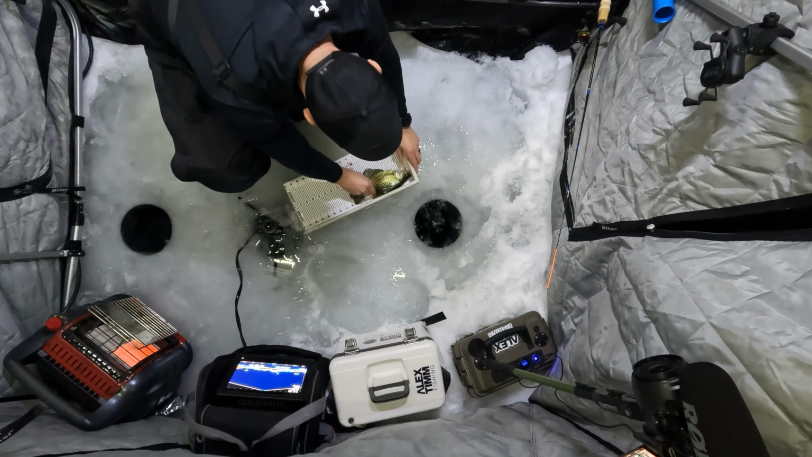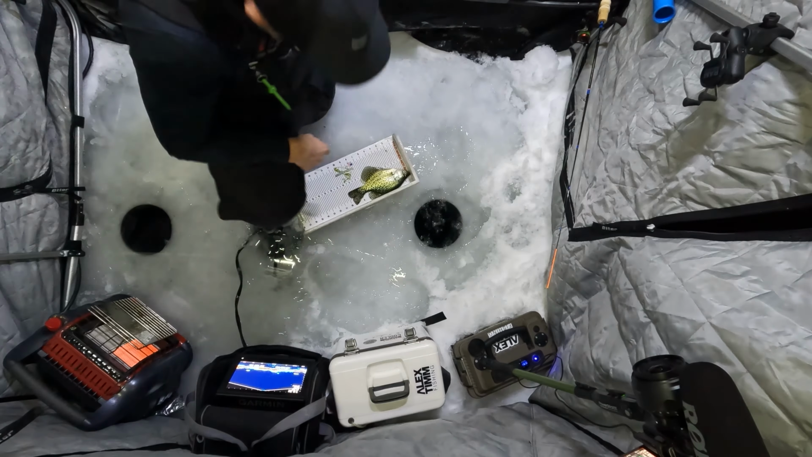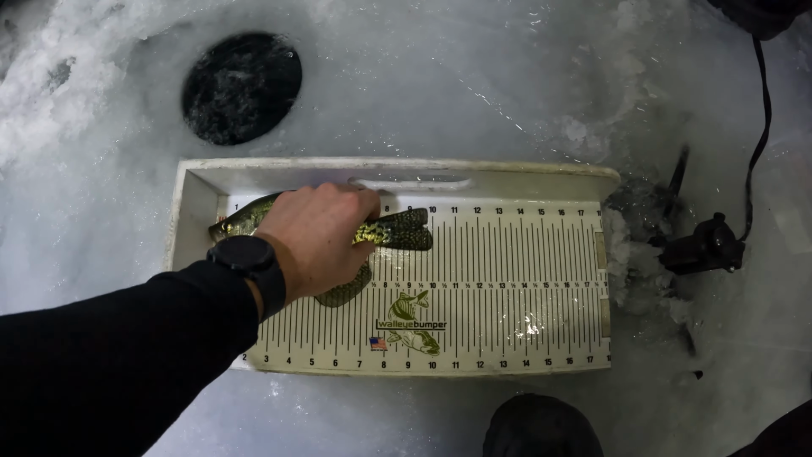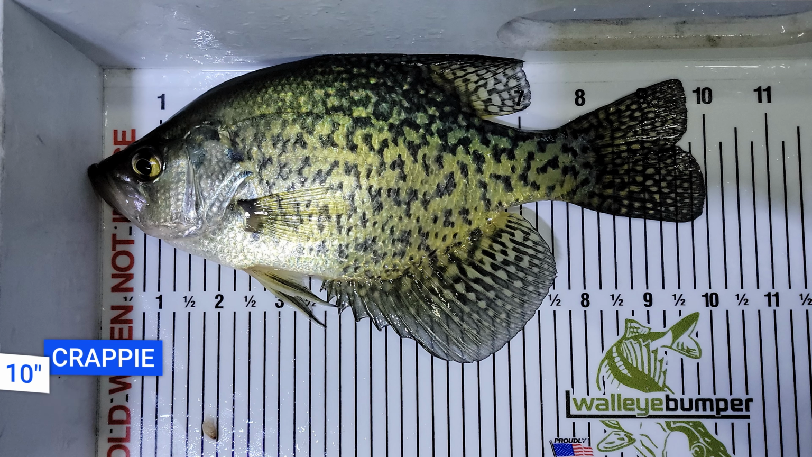What is it? Another 10-inch crappie. Jeez. Like, look at this. Another 10-inch crappie. These things are on fire, dude. This is awesome. All right, we'll let her go.